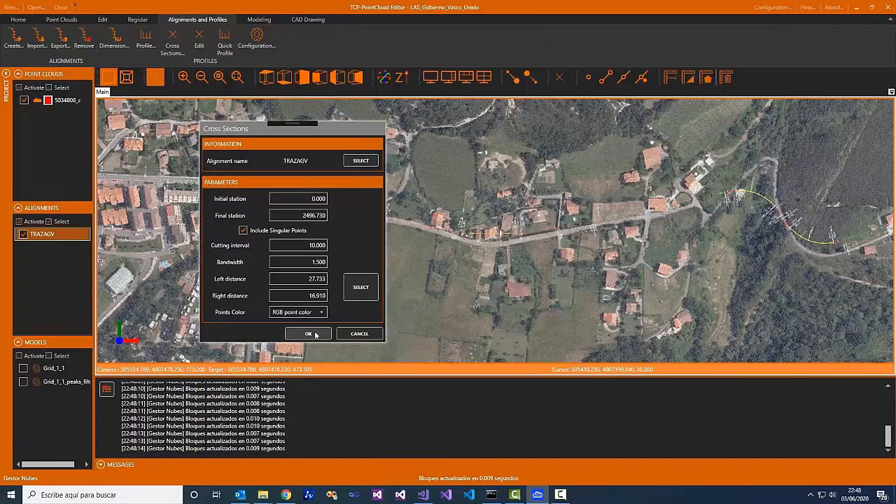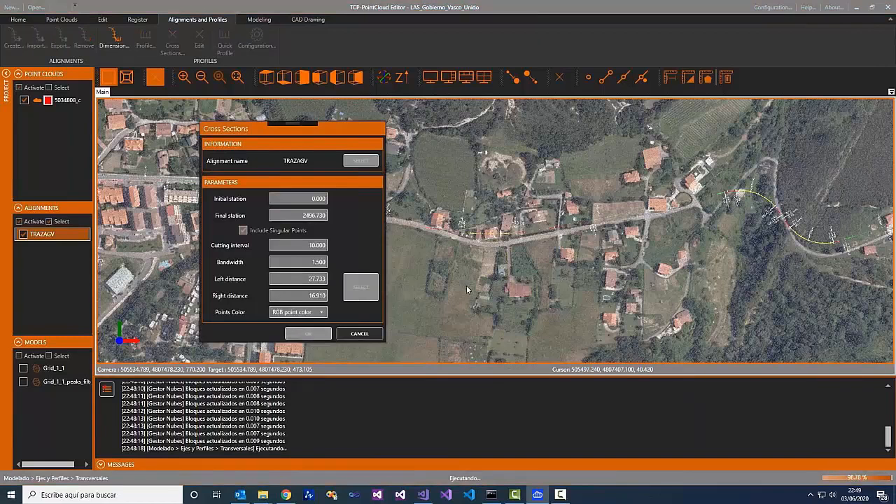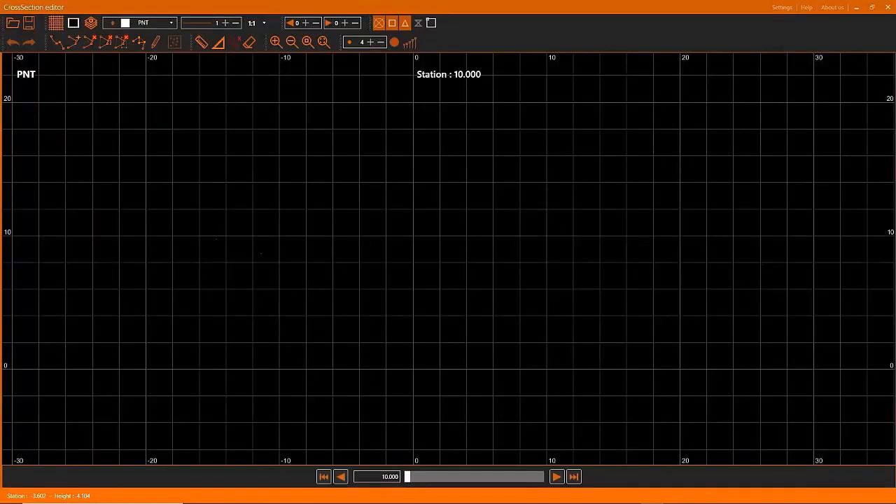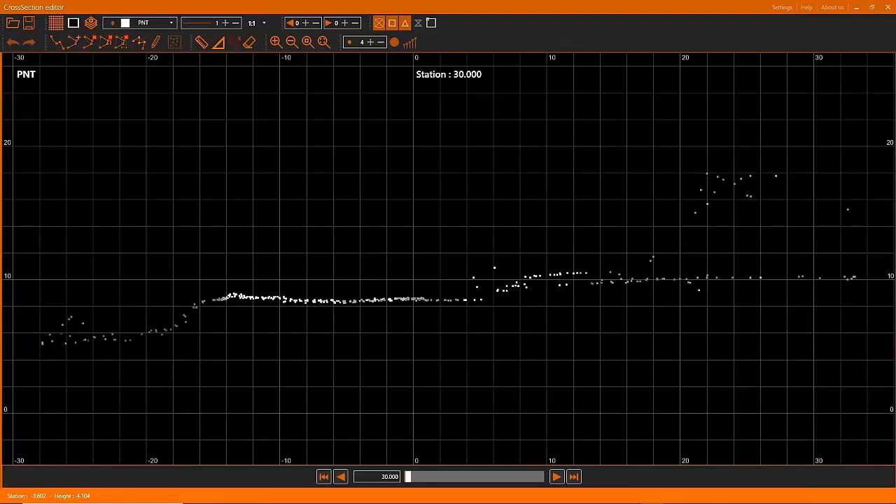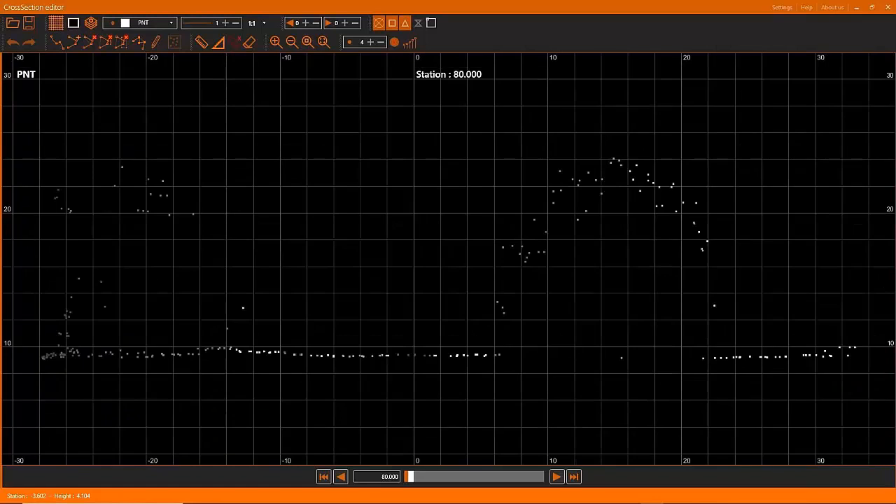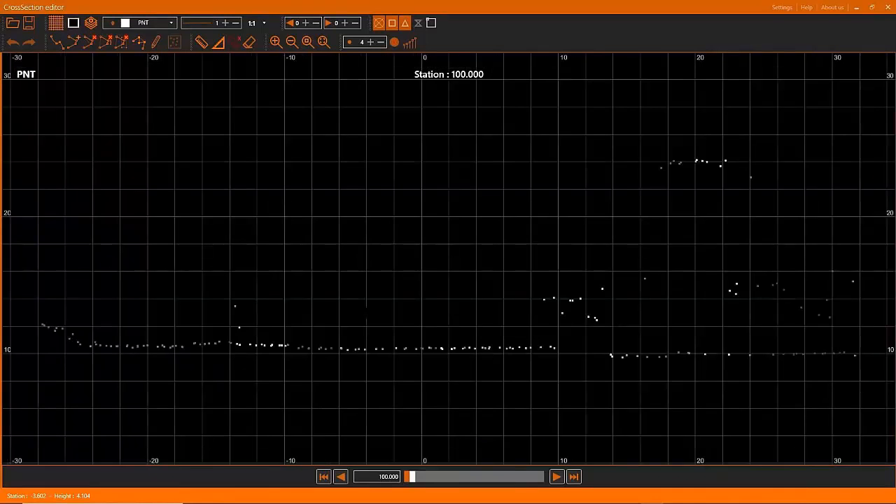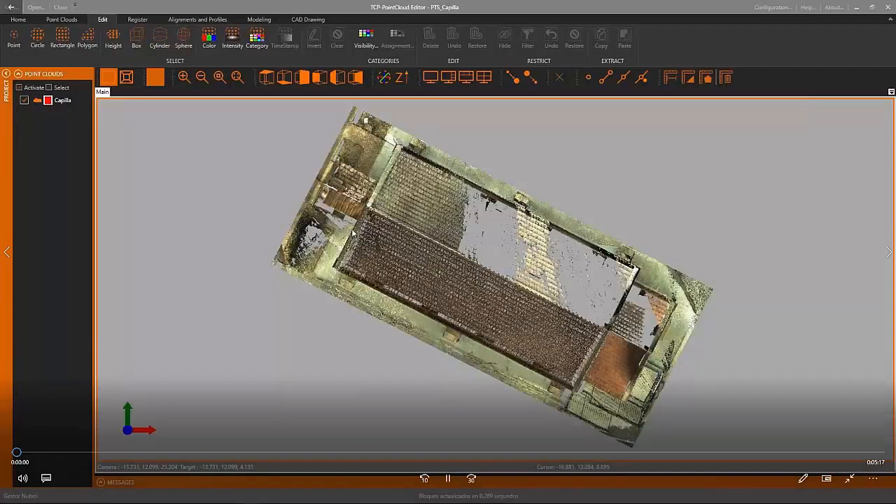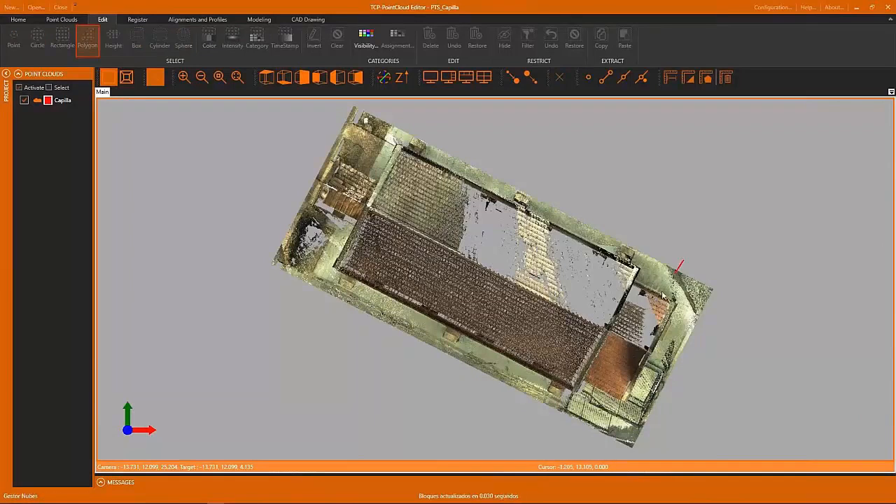Once the cross sections are generated, the cross sections editor opens, as we have seen before, and we can appreciate that the point clouds of each section are created, and we can move forward and backward along the alignment.